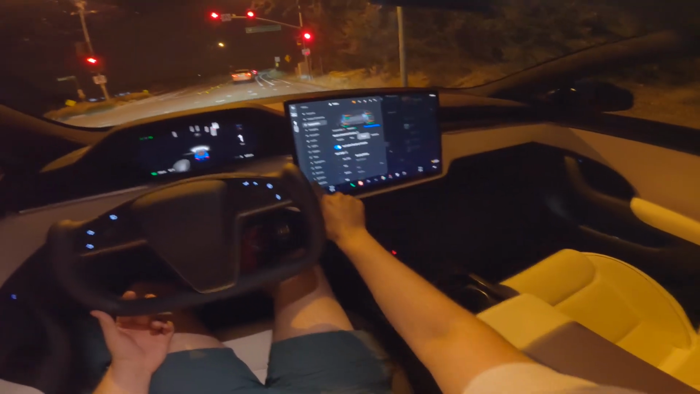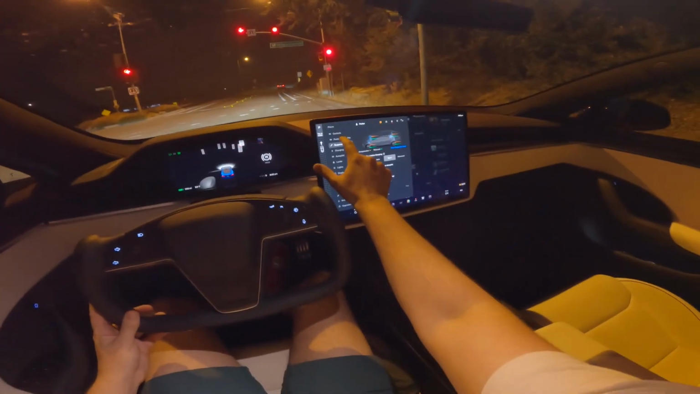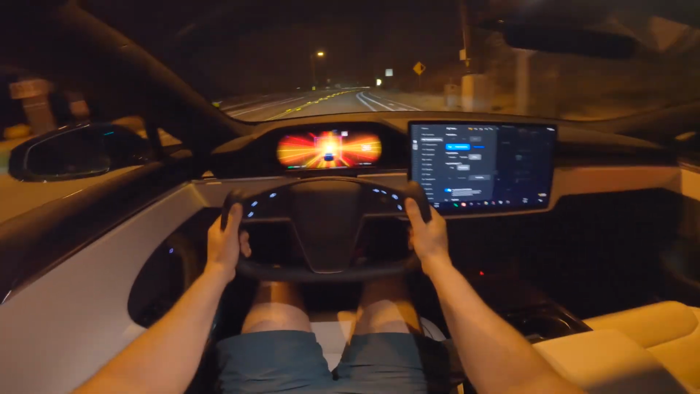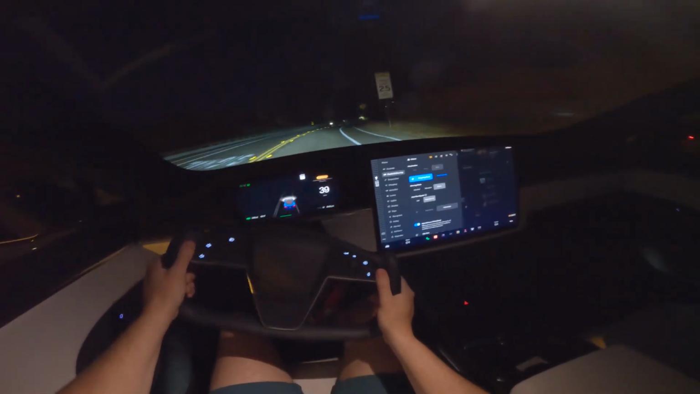I also love that you can just adjust the ride height. I've slammed this car to the ground, and you can adjust the ride height really easily. We got to do another launch because we're at a green light, and we're off. Oh, this car is so flippin' ridiculous.